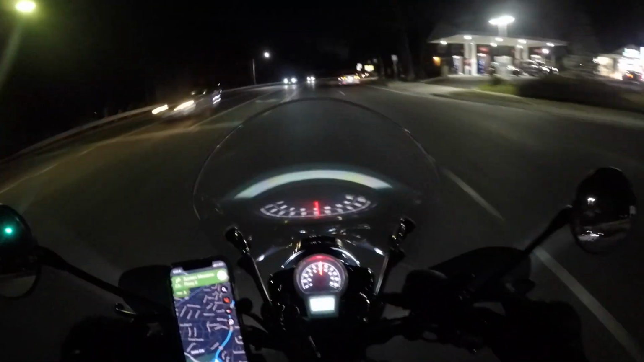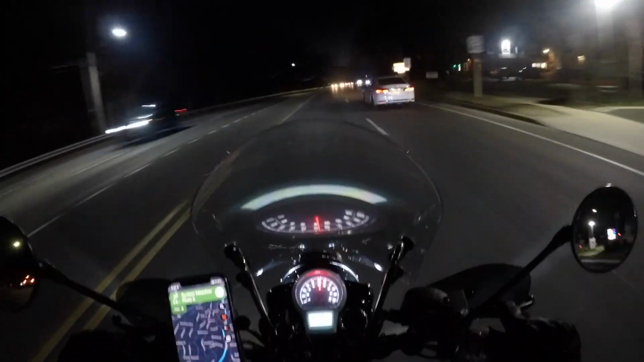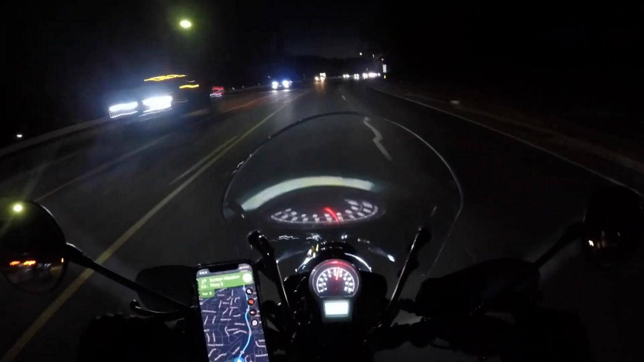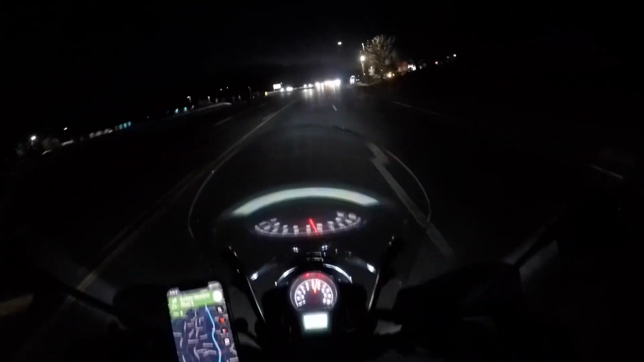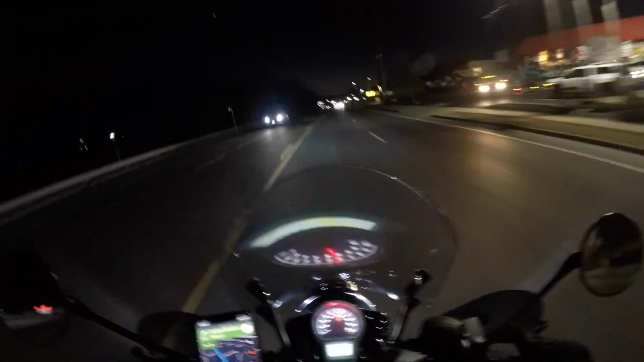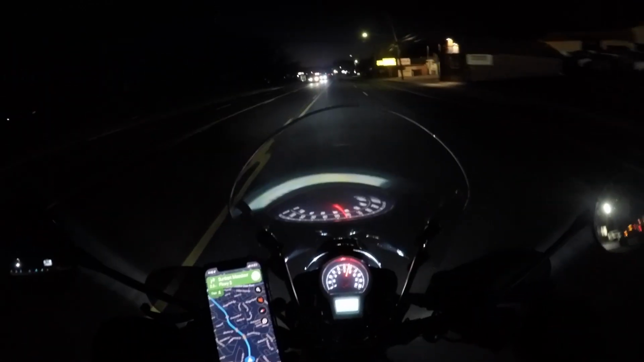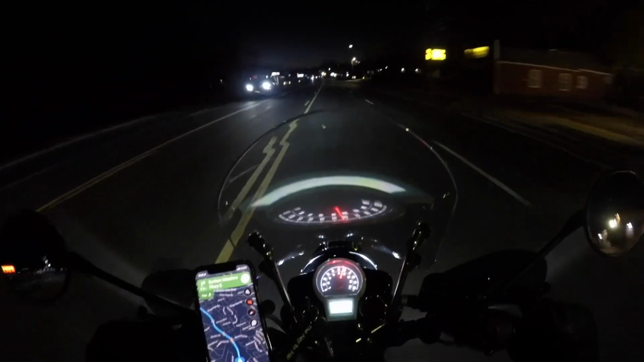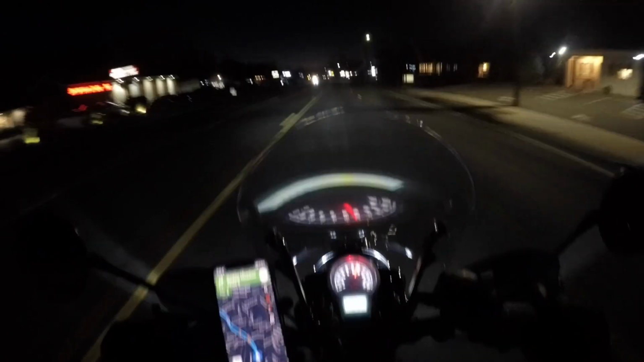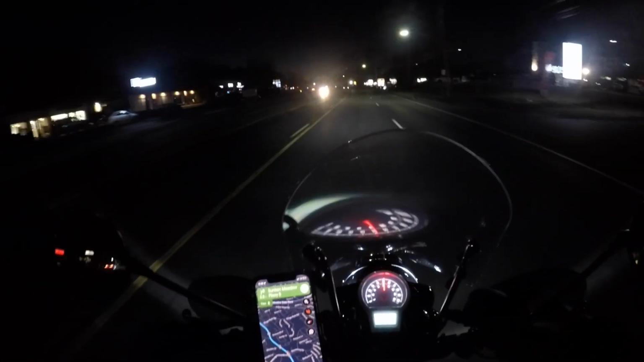Alright, a little bit more to go, but I'm loving this ride. I haven't really ridden in the nighttime a lot, but it actually feels good to get used to this. So the weather is not the greatest. I think it's probably like 40 degrees, but me going at 60 miles an hour or something like that feels like 30.